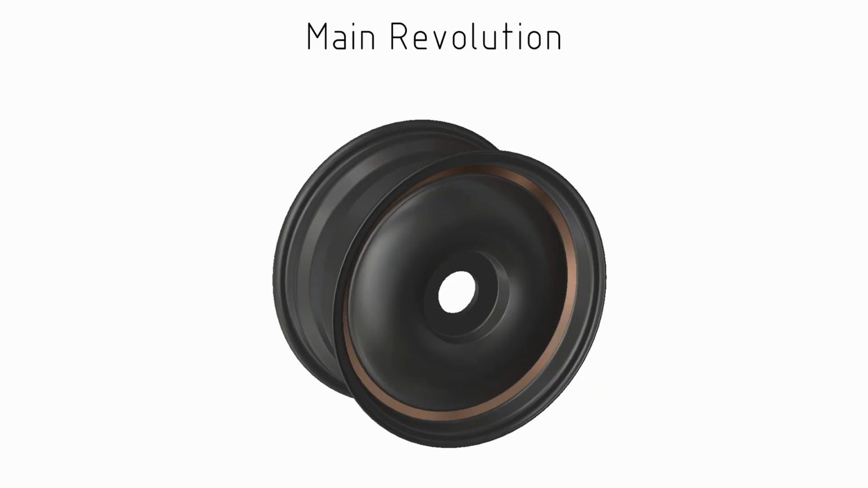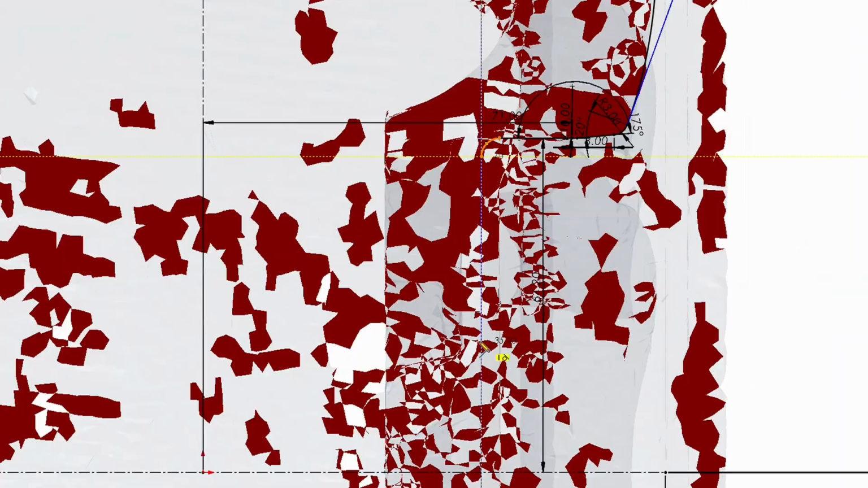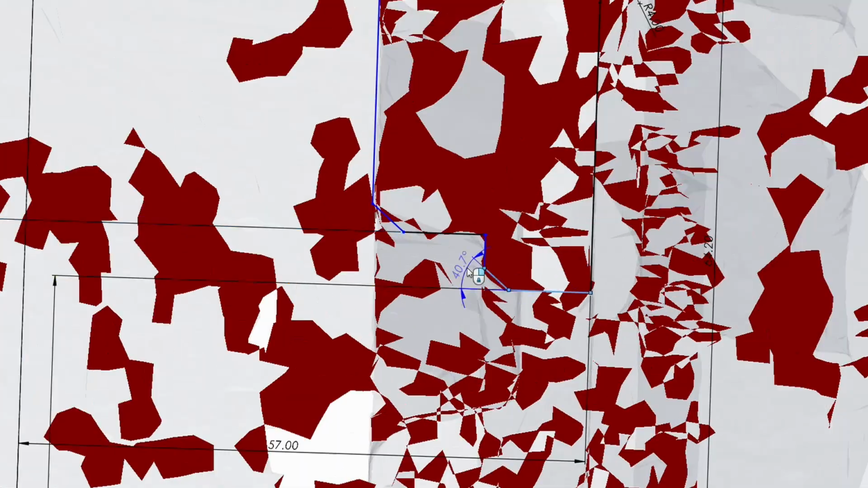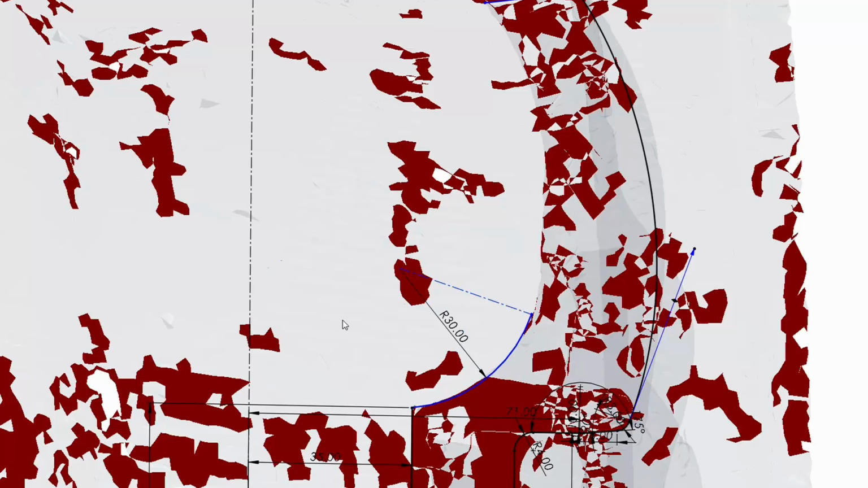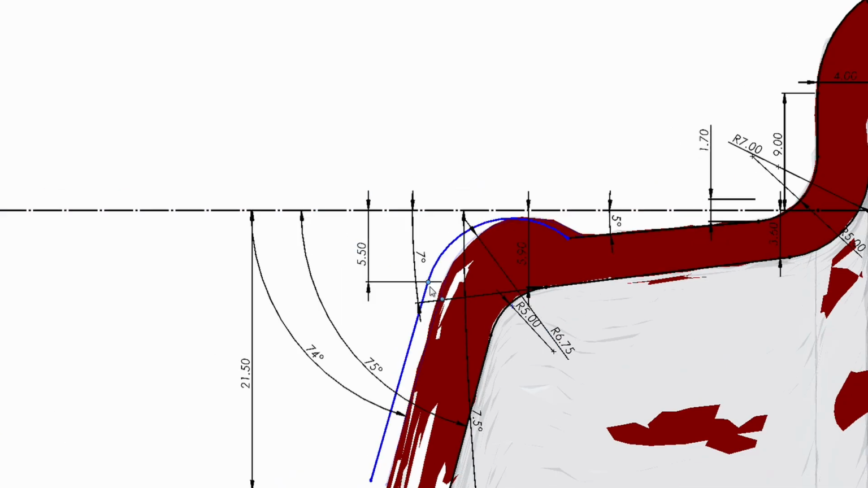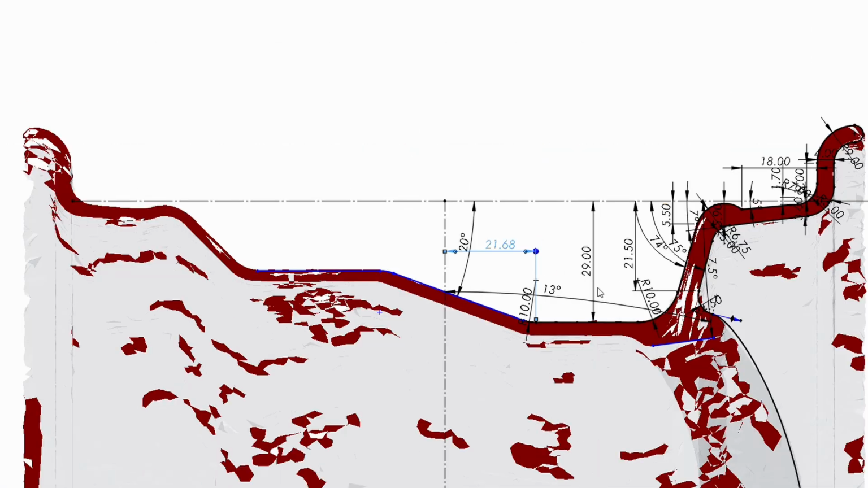Now, the main feature of the model is really one big revolution. And to get the dimensions for this, I would slice through the graphics body on a slicing plane and pretty much try to copy the profile with a combination of arcs and lines. I did use splines for the spokes to try and make sure that they were as close to what was in the part as possible. So a fair amount of time was put into that main revolution. Nearly all of the details of the model are captured in that first revolution.